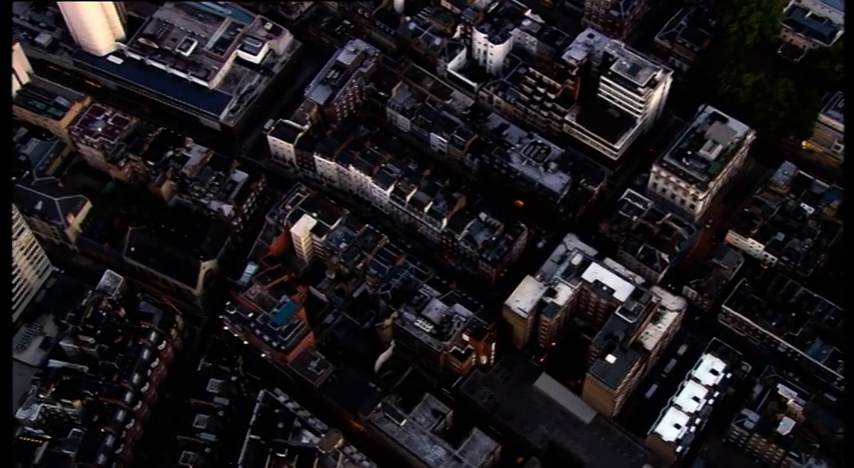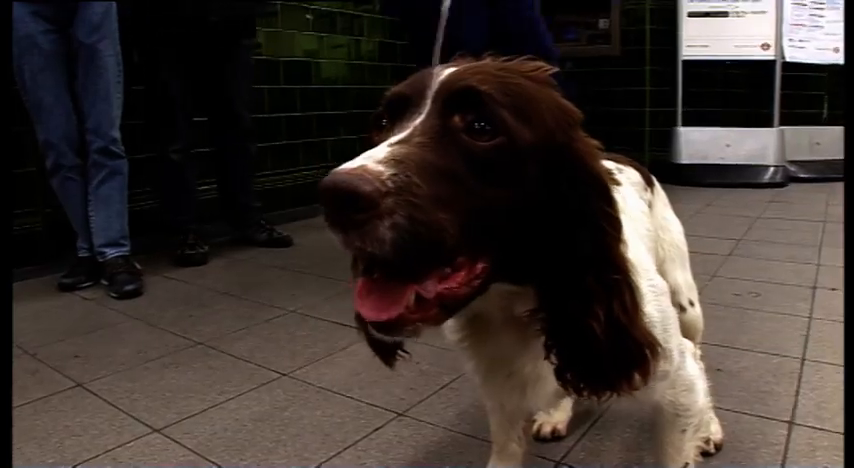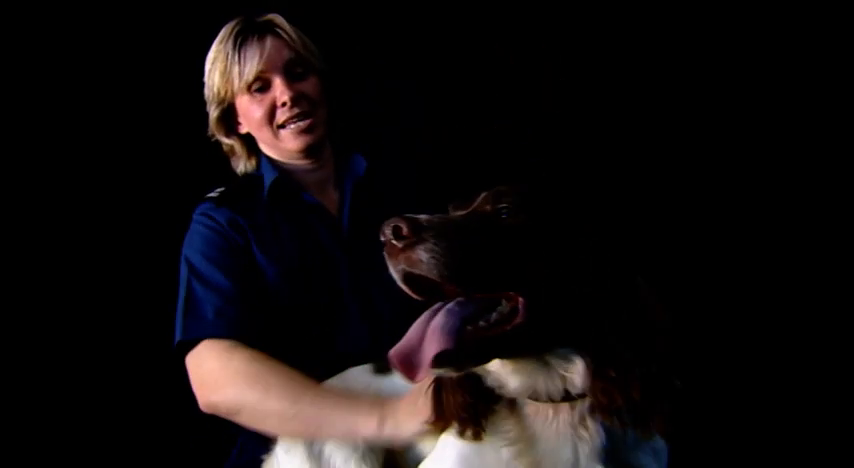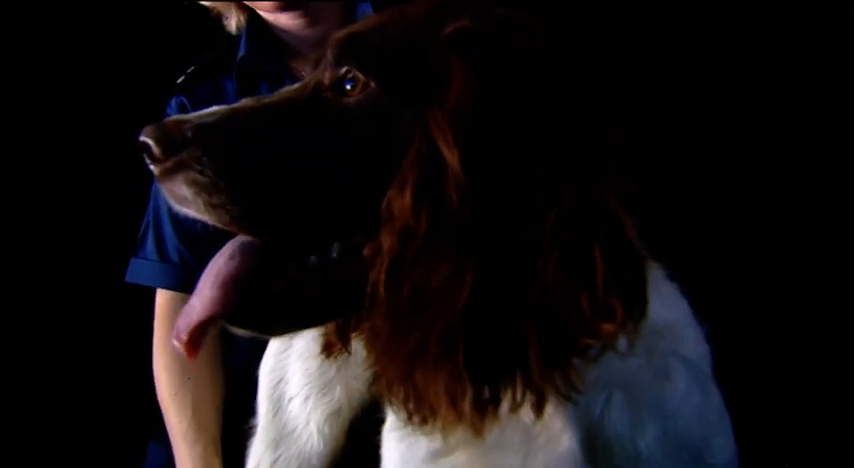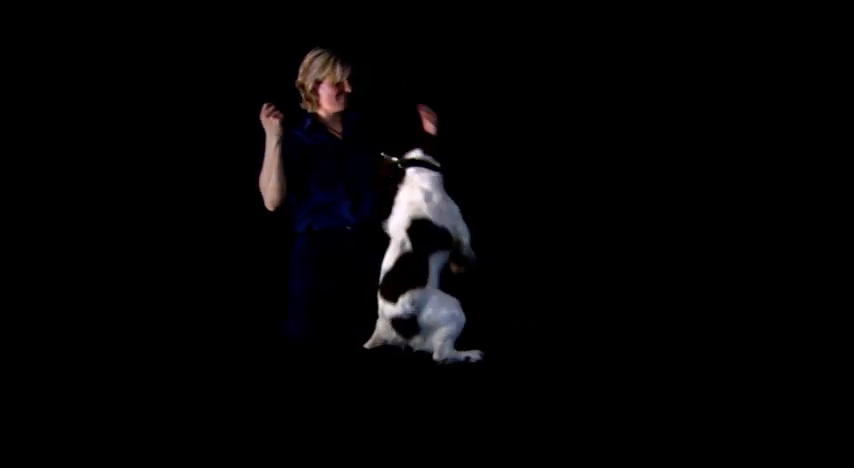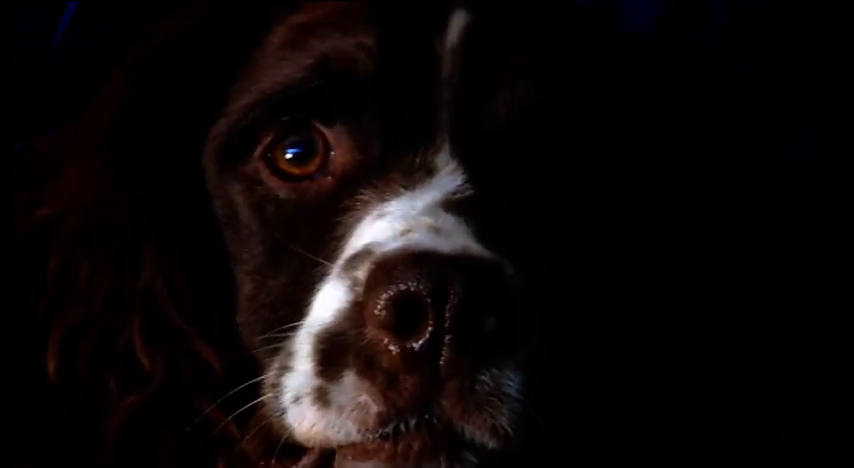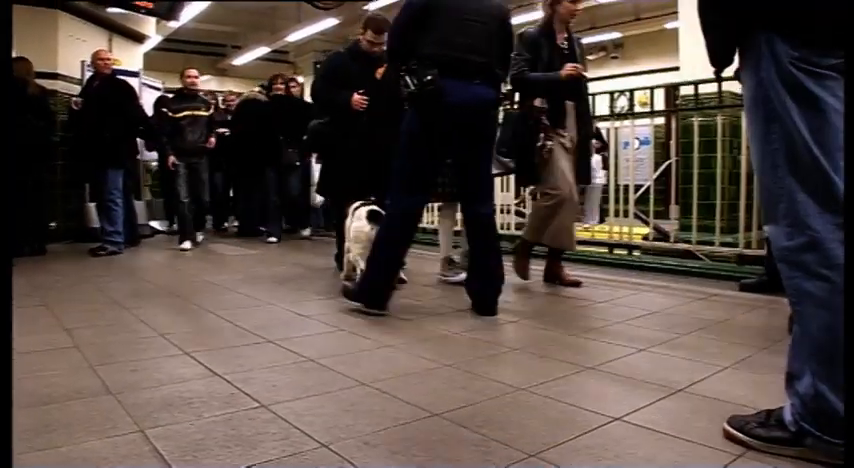Central London, and another drugs operation is underway. PC Gibson is at it again, this time with her Springer Spaniel, Vinny. Vinny is 3 years old and was given to the Metropolitan Police. He's a passive drugs dog. When his nose catches a whiff of a drug, he follows it to the source and sits. Hello, keep walking, that's fine, thank you.